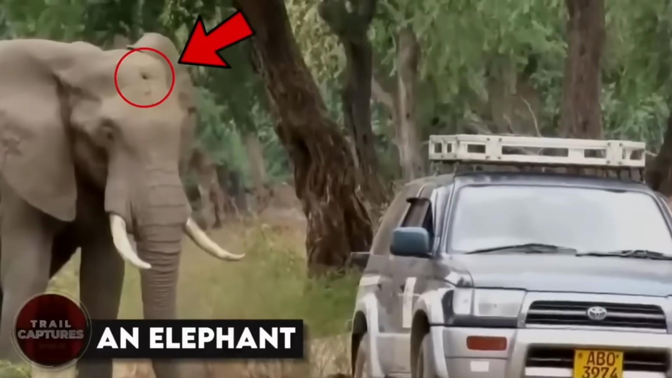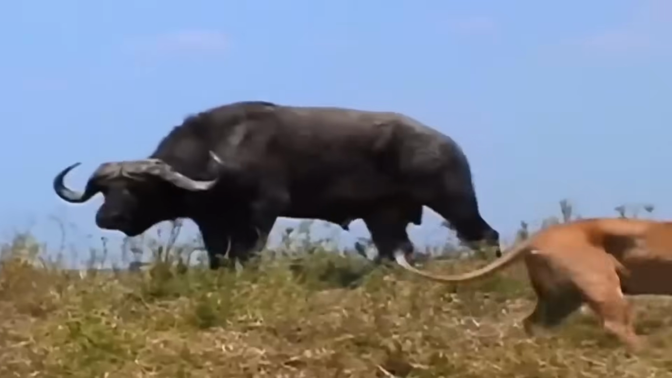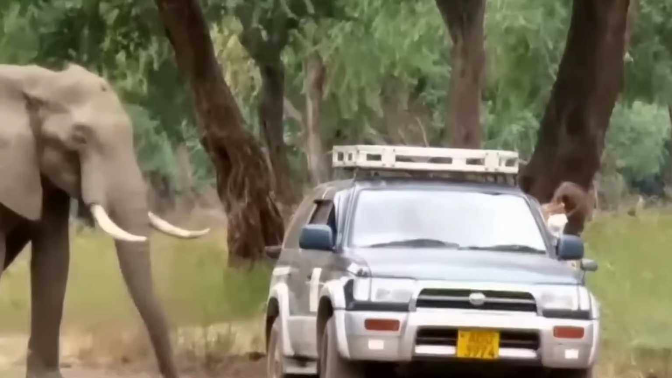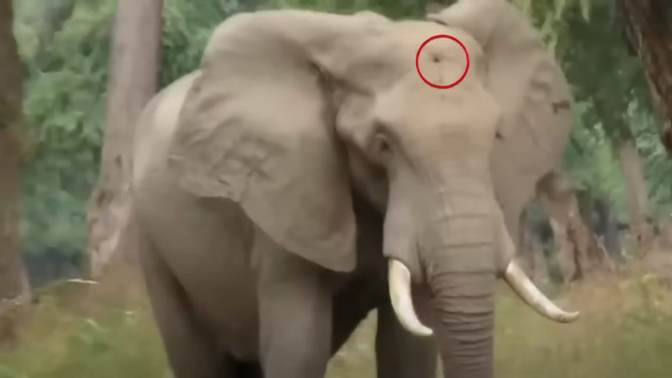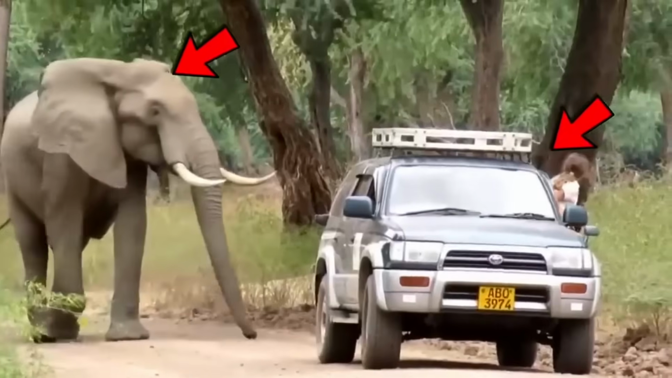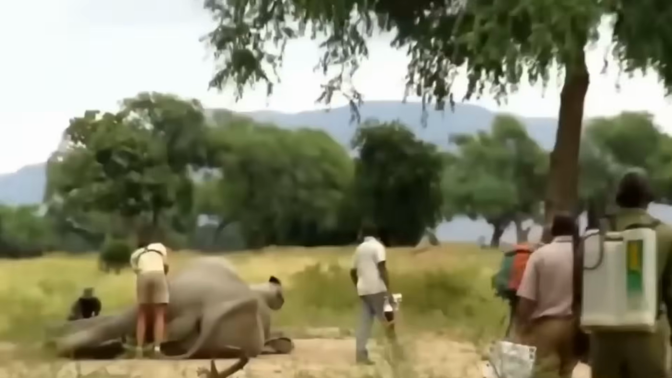An elephant. Sometimes animals can be big, frightening, and downright terrifying. But every now and then, they need a little help from us humans. Take this elephant for example. Poor thing was shot right in the head and was bleeding out. Obviously, elephants don't have a clue how to fix bullet wounds. So he approached some nearby humans, being careful not to scare them, and showed them the bullet lodged in his skull.